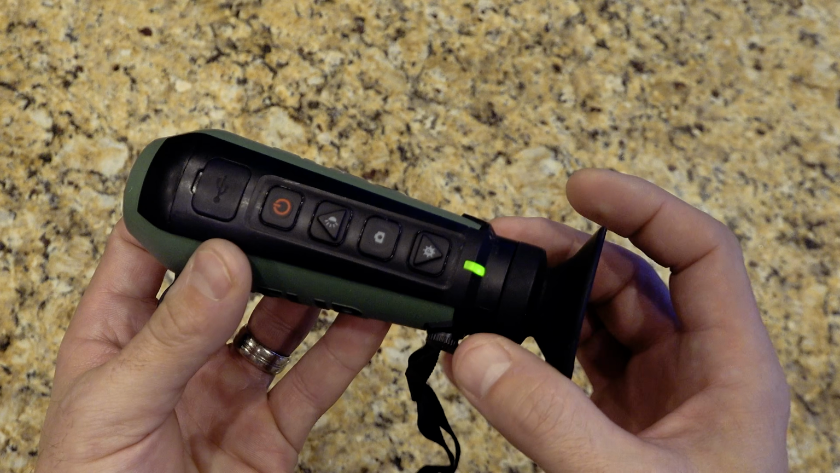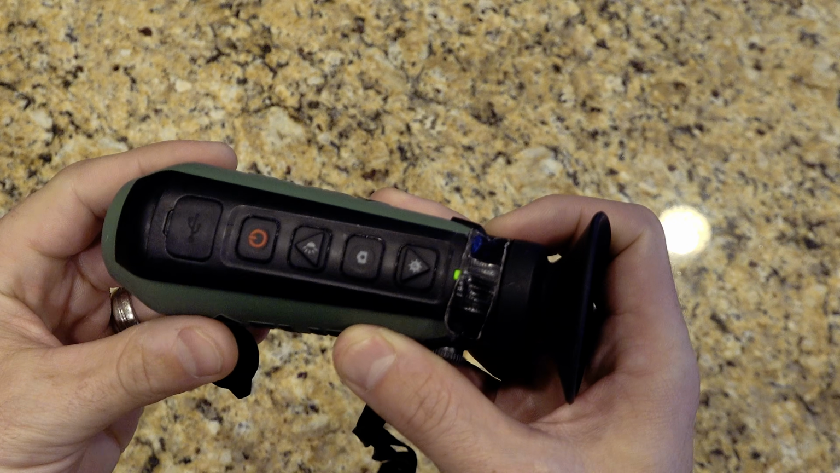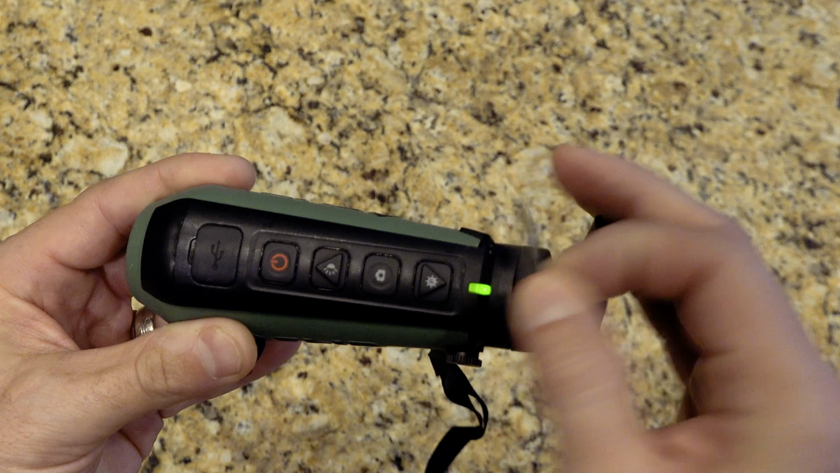This is a little bit of a problem for me because I use this a lot at night when I'm hunting pigs and things like that. So I'll cover this up with a piece of black duct tape just to keep myself concealed in the tree stand when this thing is powered on. And then obviously you can take this off when you're using it in the daylight and it's not a concern.